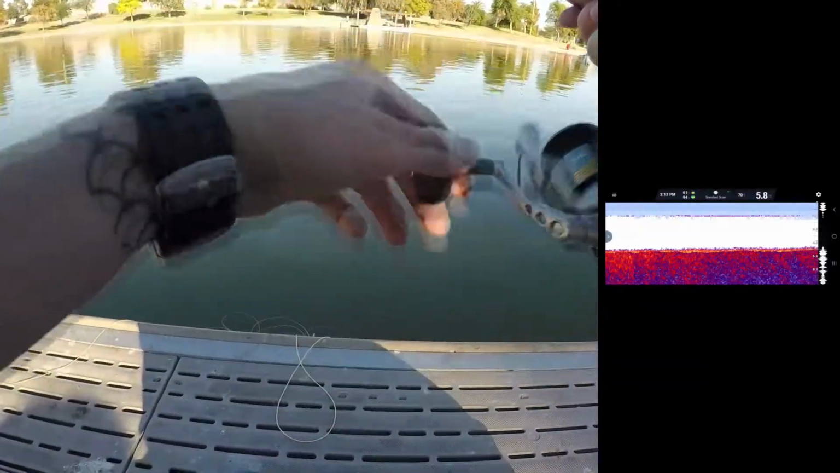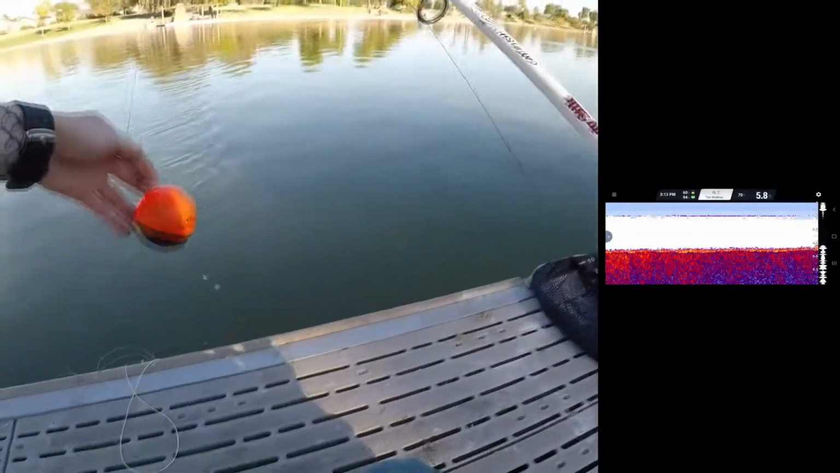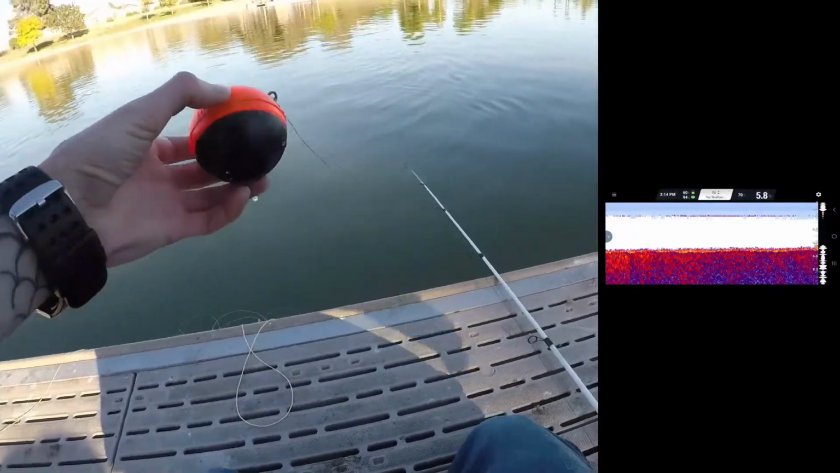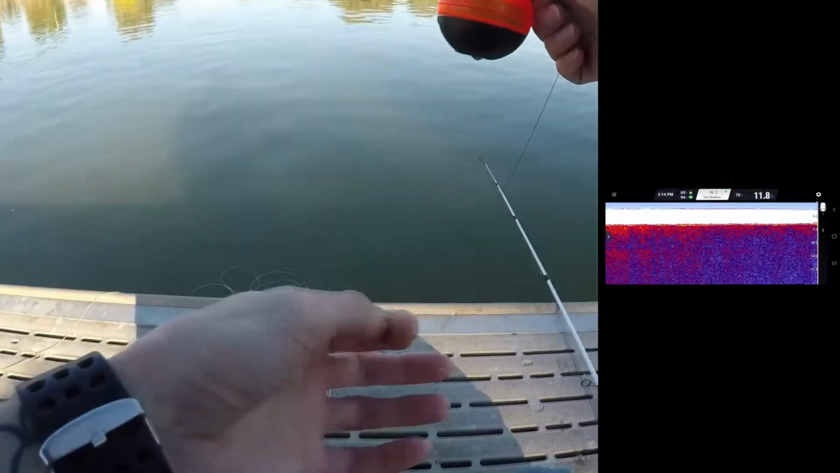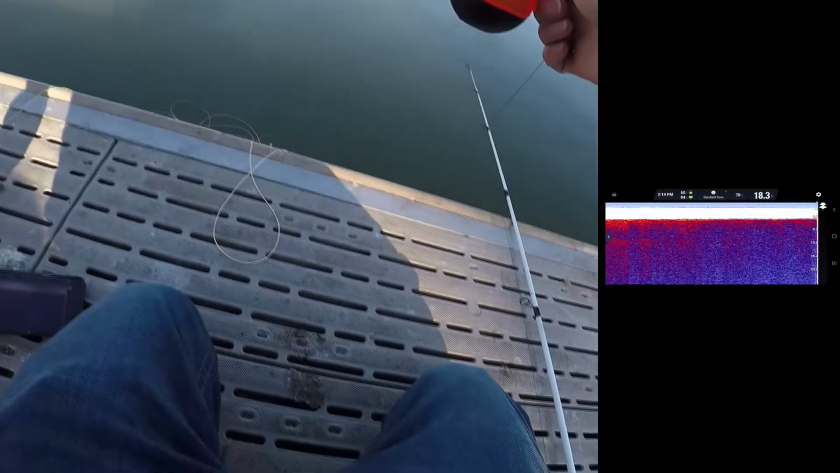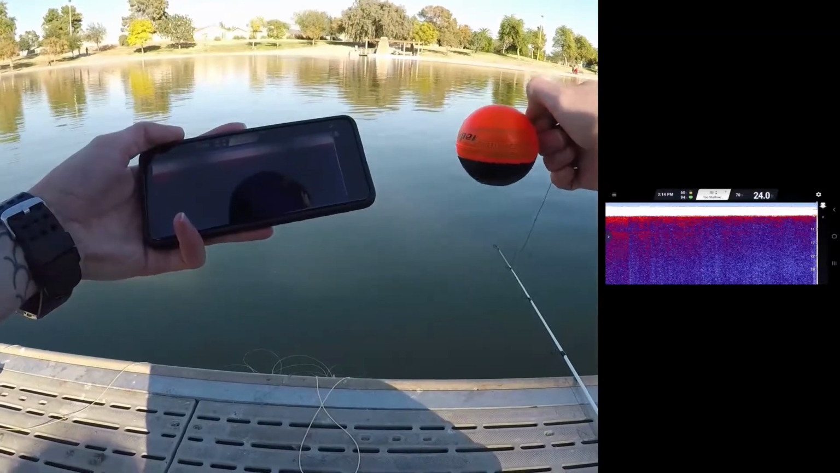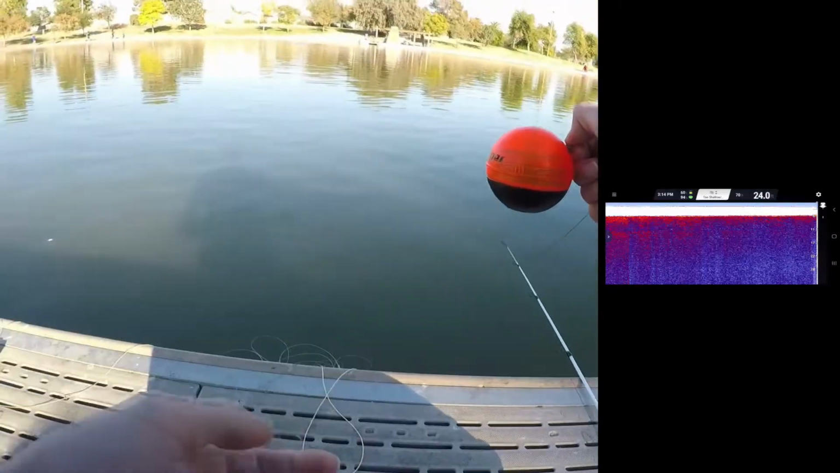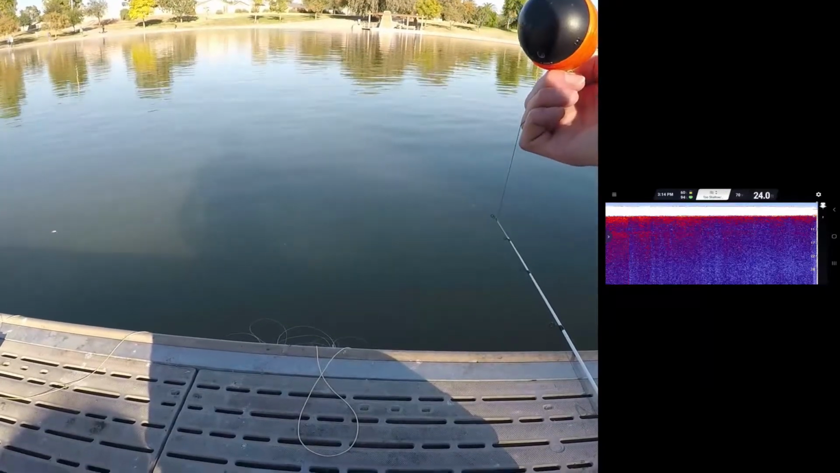All right, so let's reel this in. And then, as you can see on the screen, it says too shallow. So the Deeper unit needs to be in deeper than 3 feet of water in order for it to actually register and give you a signal back to your phone. And again, the unit sends a Wi-Fi signal, so this is also a Wi-Fi hotspot to send to your phone to actually give it the information. Now, I like the change that Deeper did many years ago of going from Bluetooth to Wi-Fi, because Bluetooth is a very, very poor connection at distance, and Bluetooth is also a very poor connection in general.